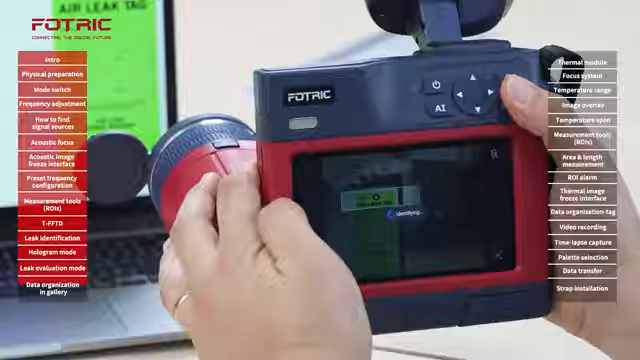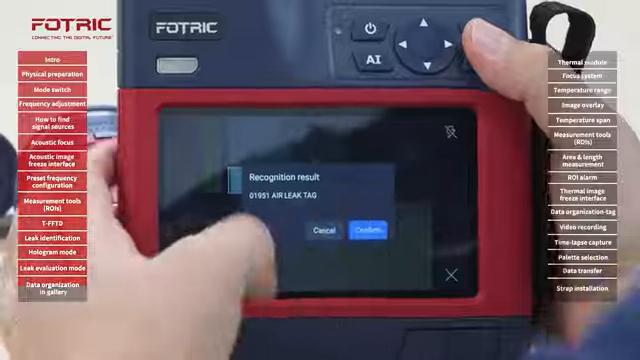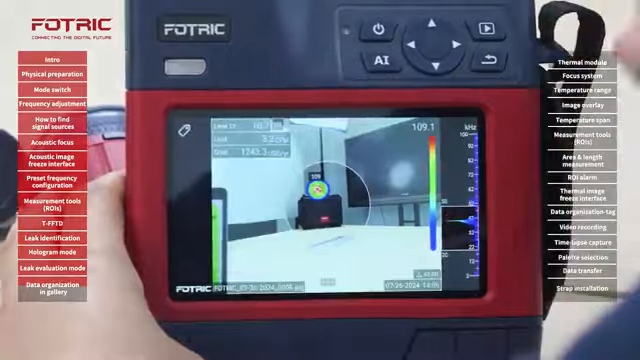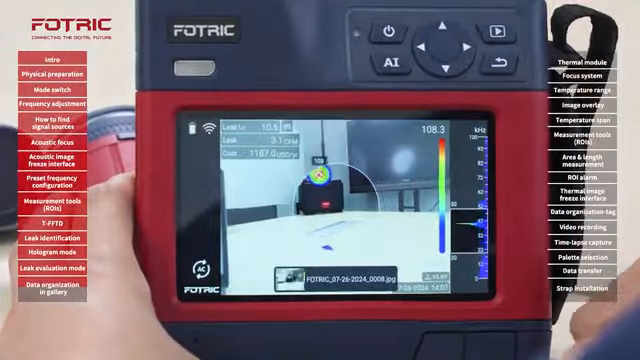I will click to take the picture. And now the camera has recognized both the number, which was on the first line, and also the second line. I will confirm that, save it, and now I'm ready to save the picture. I will press the picture taking button for the second time.